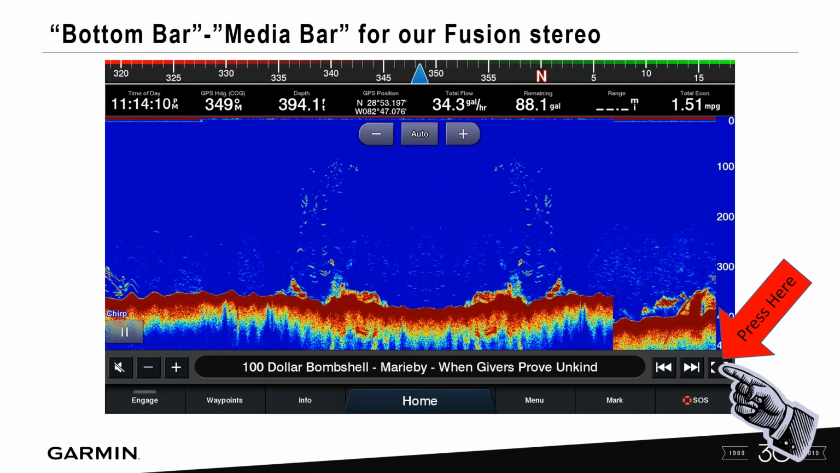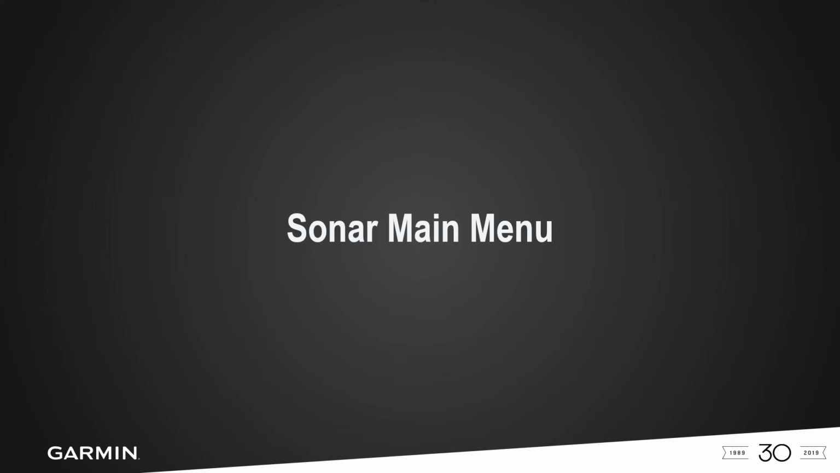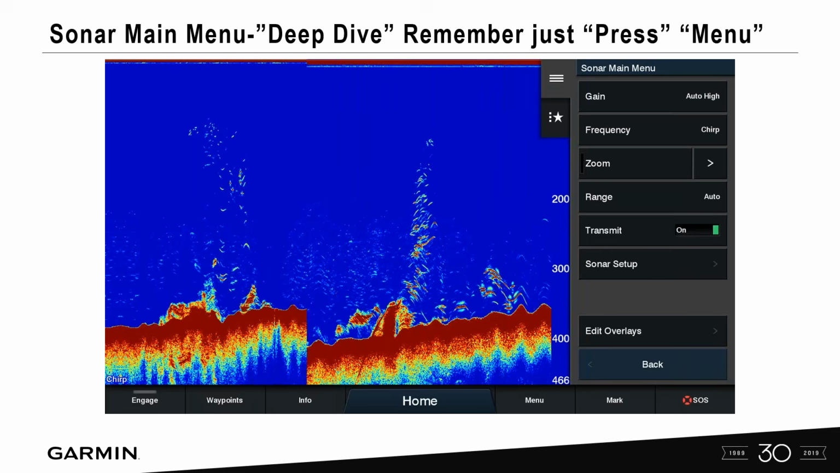If we press on that box there on the bottom right-hand side, we can also maximize this screen. So now we have our full Fusion screen to control all our information on there, from sources to zone control and audio control. So let's hit back and let's go into the Sonar main menu. From pressing menu, remember, that's all you have to do when you're on your Sonar page there, select menu, and on the right-hand side up here, this is where your Sonar main menu is going to pop up.